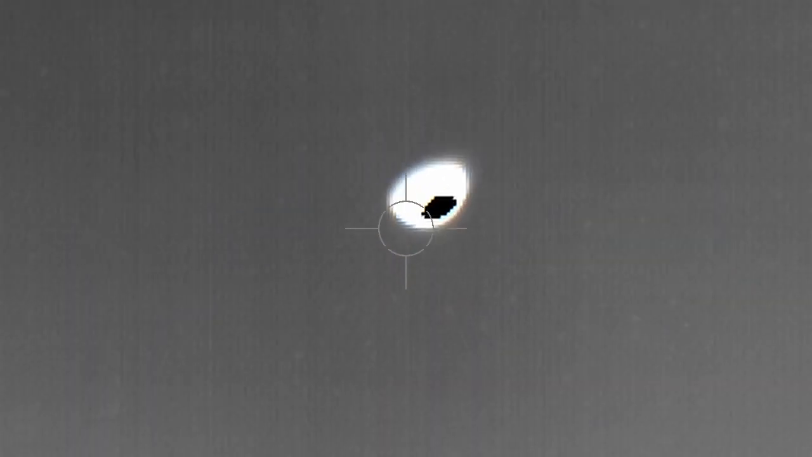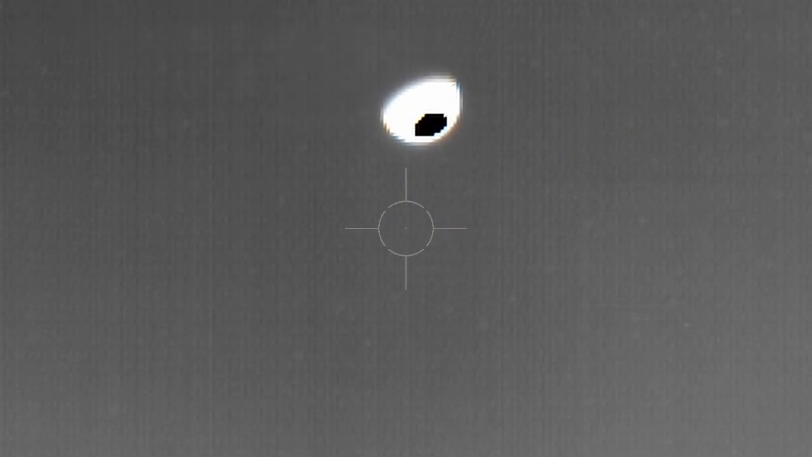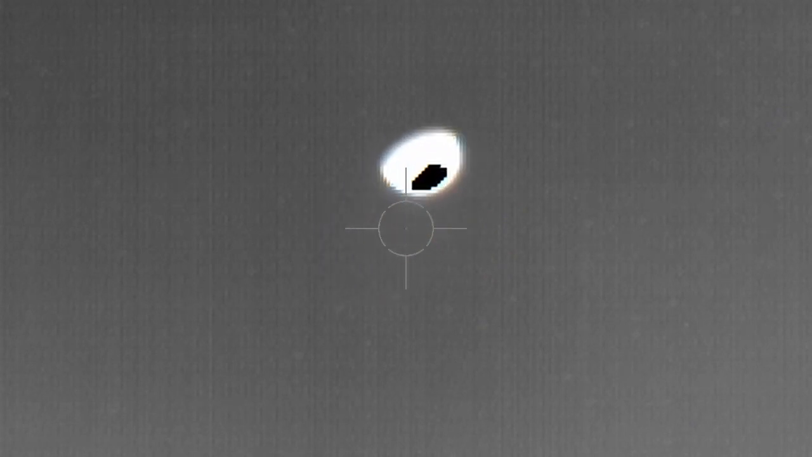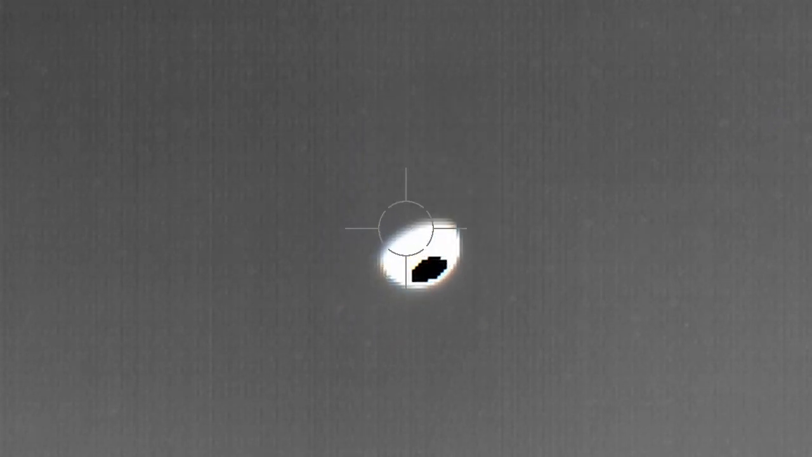Okay, that's 25 power right there, you guys. It's going to be shaky because every little move, even if it's a little bit, is going to be... There is something there, man. I don't know what to tell you. I'm going to zoom back out. Okay, I'm like at 6.3 power right there. I need to get me a bipod. Somebody came up with the idea of getting a bipod. And I'm definitely going to share this with you. This is definitely a strange phenomenon right here.